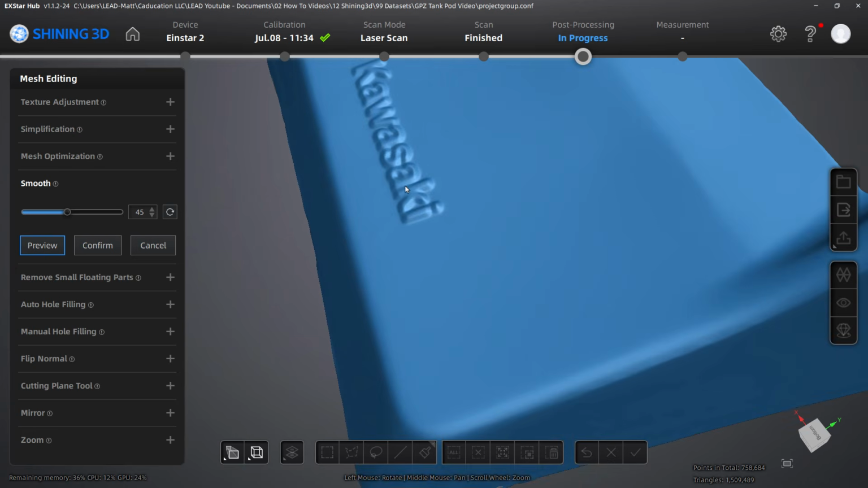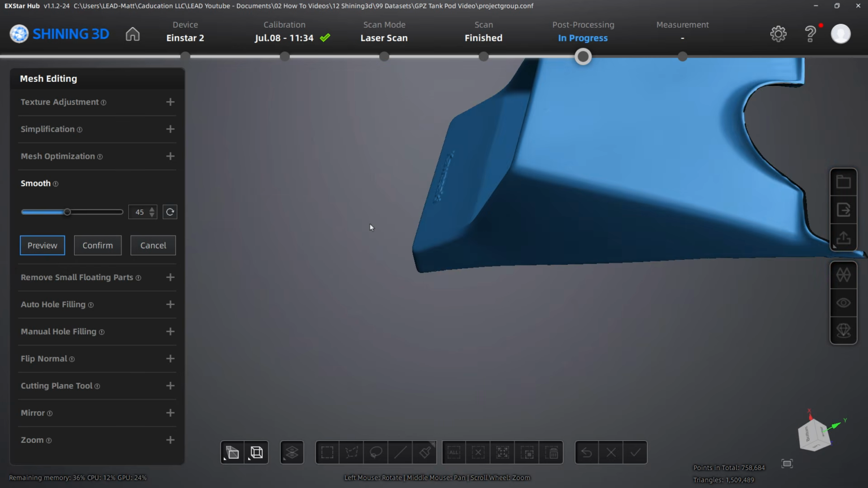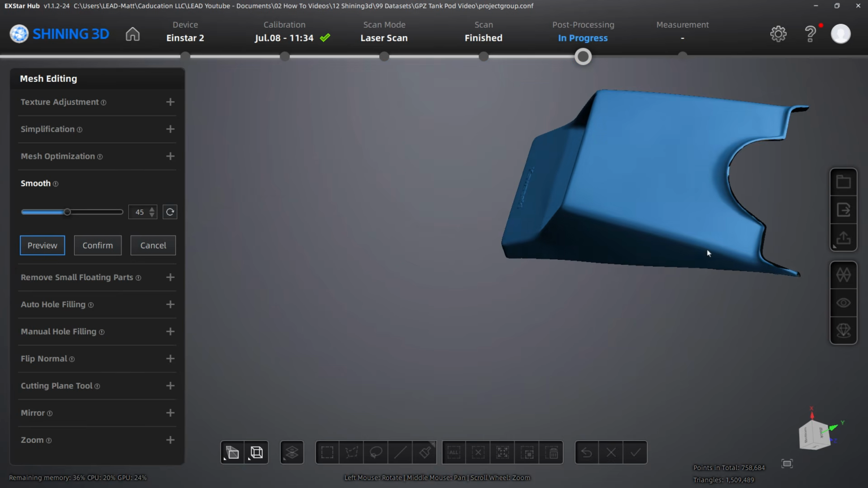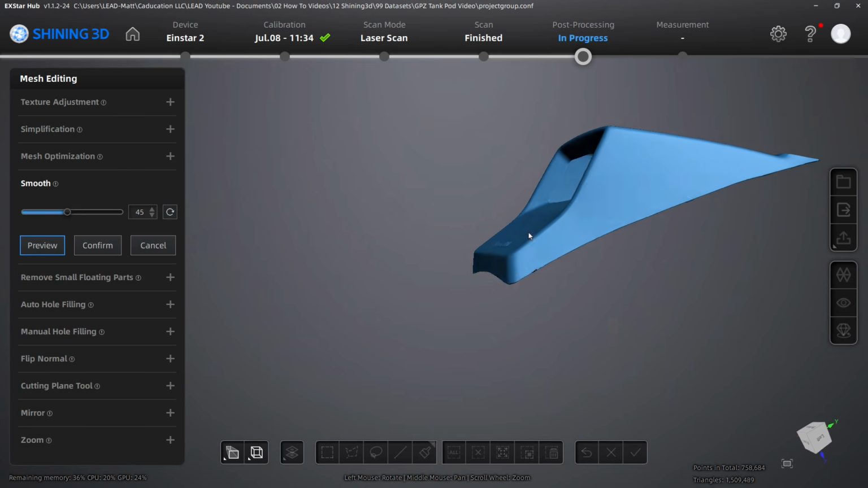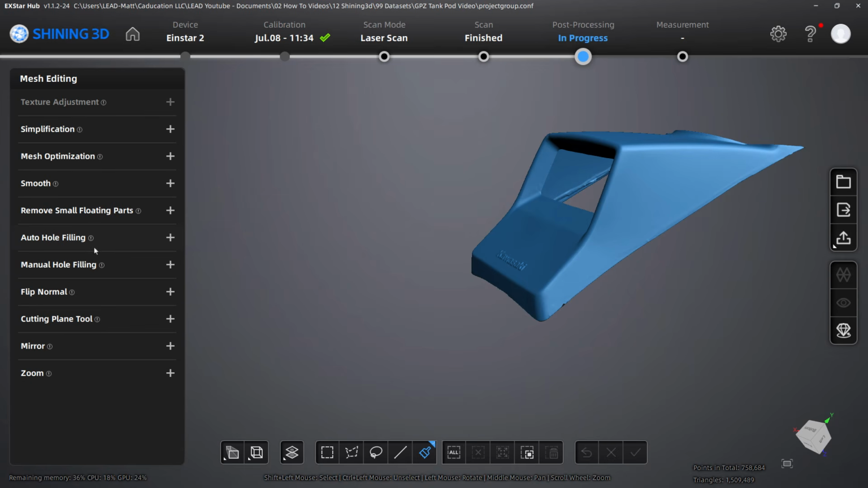And so once again, you want to pay close attention to anything like logos and text and hard corners that you need to keep. You can see we're probably losing some detail back here. Once again, I am not concerned with the overall shape for what we're doing, because I'm going to be creating a completely new part. So I'm happy with the smoothing. And the next stuff we have here is like small floating parts. All of that was stripped out already based on the original mesh settings. We've got auto hole filling, manual hole filling, flipping the normals, cutting plane tool, mirror, and zoom.